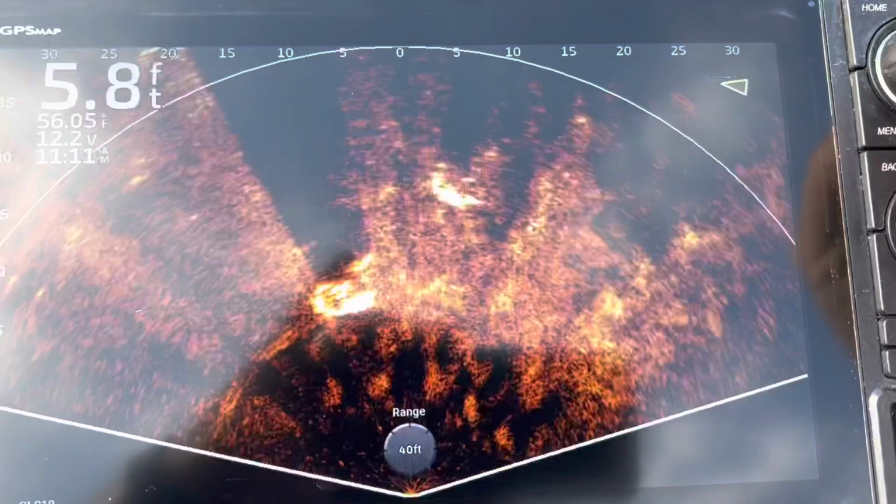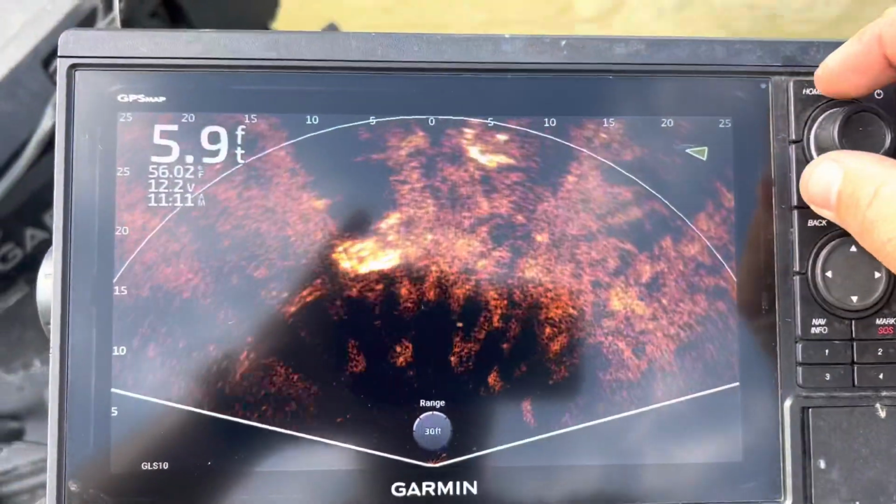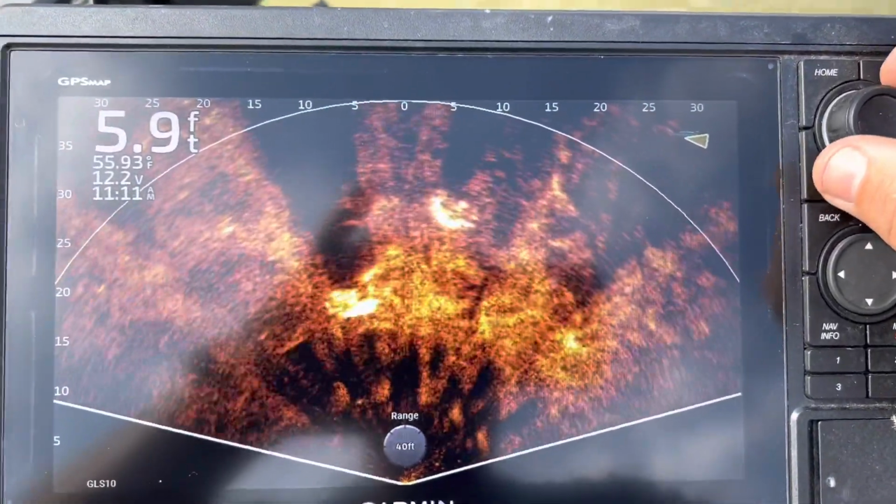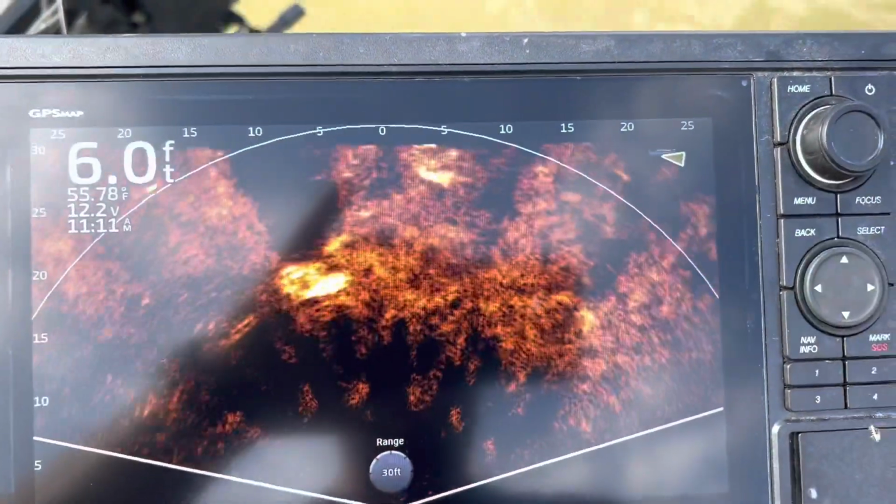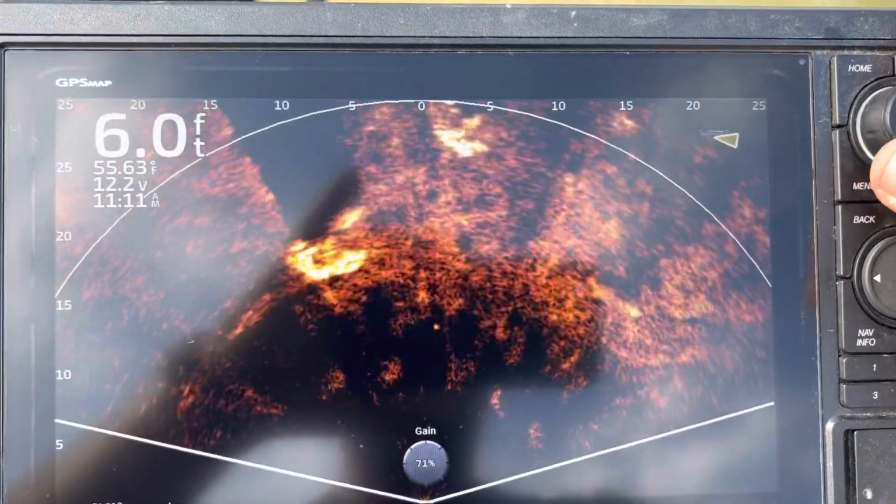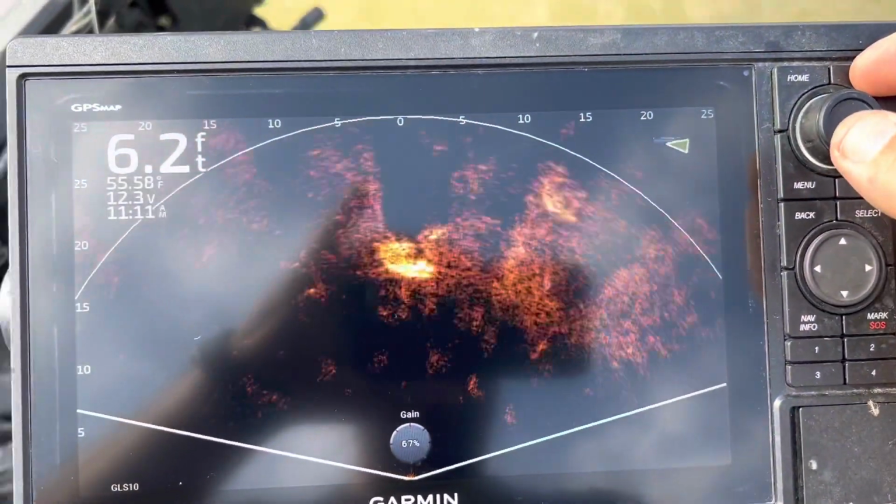So I go ahead and get close. And look how the gain changes just by moving. See how it brightens up? When you go back, it's because it's shooting that out further. When you go in, look how it darkens. So what I like to do, then we'll go back to gain, is I go down, and I'll fan back and forth to see what I'm looking for.